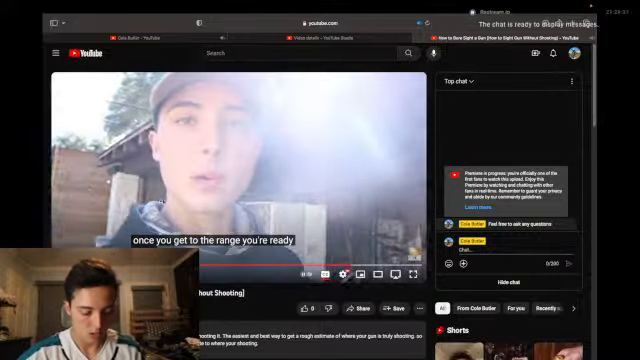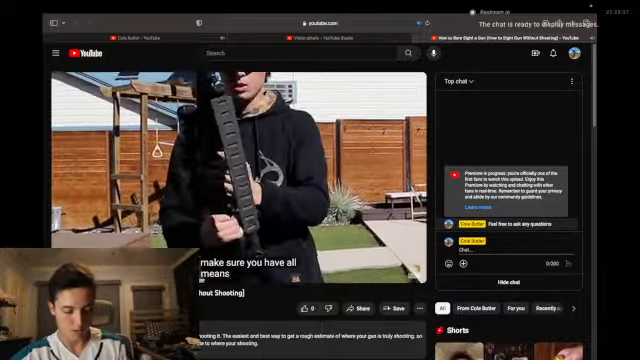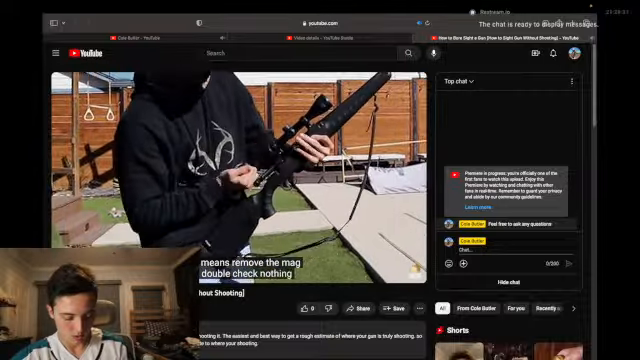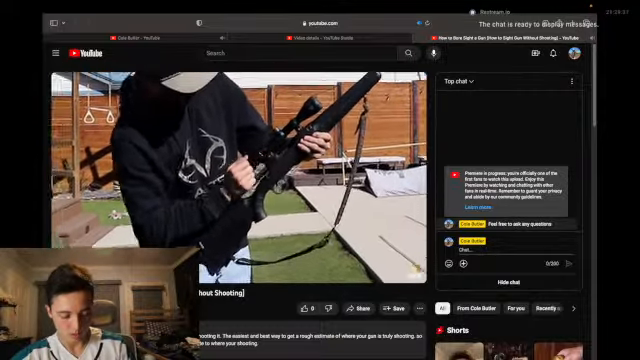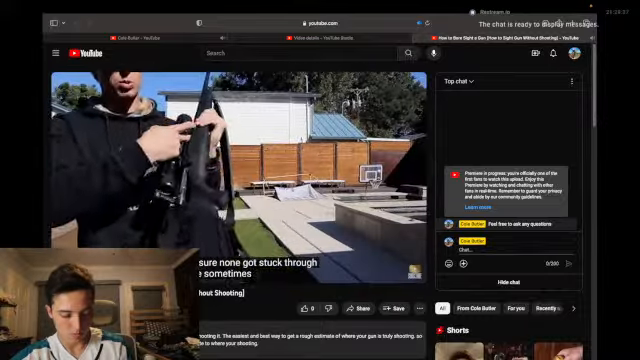You get to the range, you're ready to go. Alright, the first step in bore sighting your gun, make sure you have all your ammo out. That means remove the mag, nothing in there. Double check there's nothing in the chamber. Make sure none got stuck up in there, sometimes they'll get stuck.